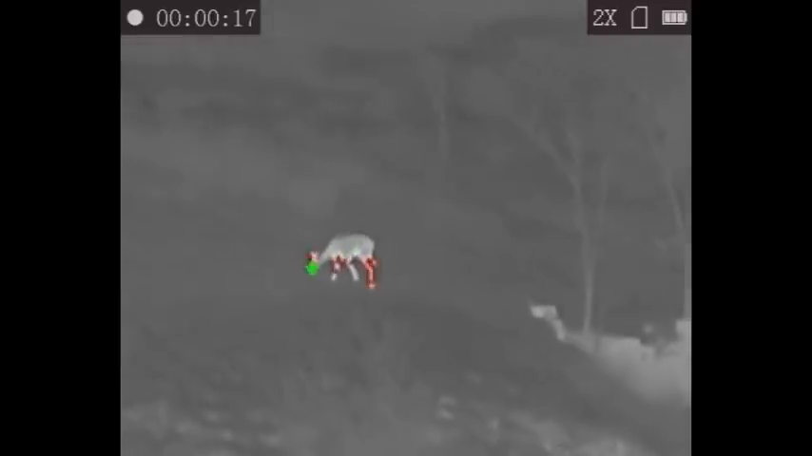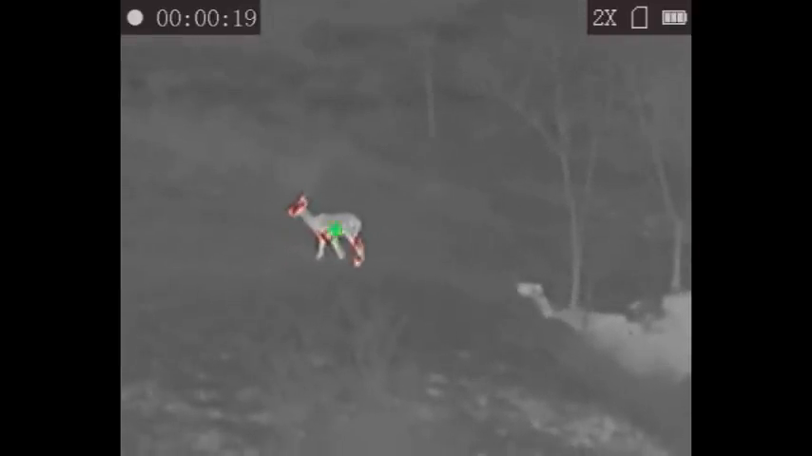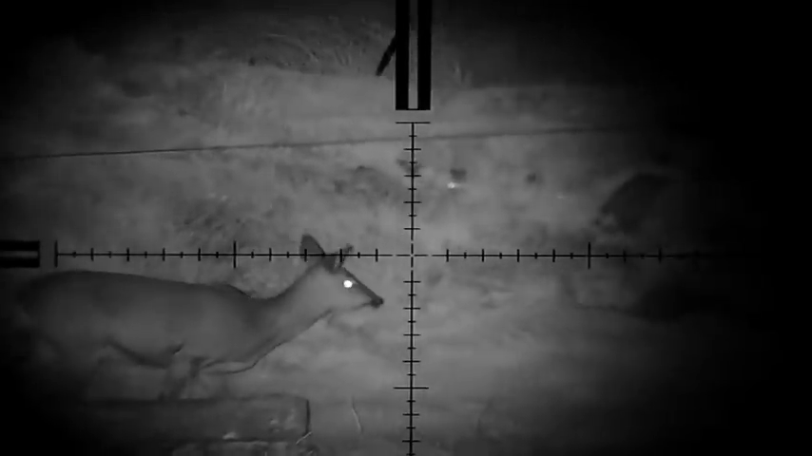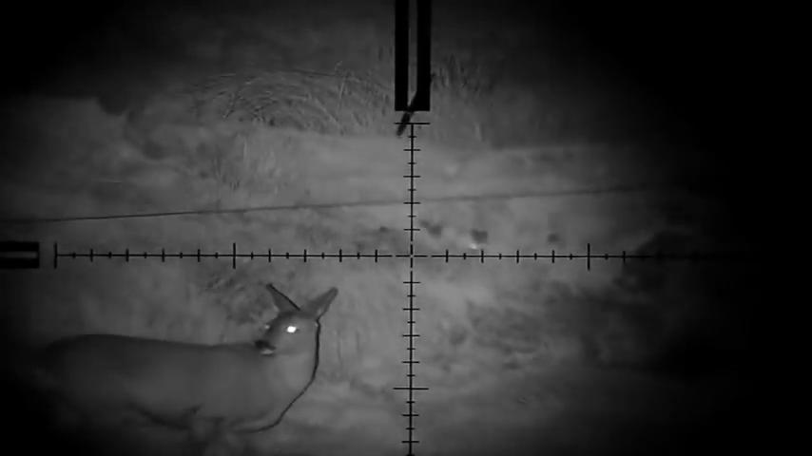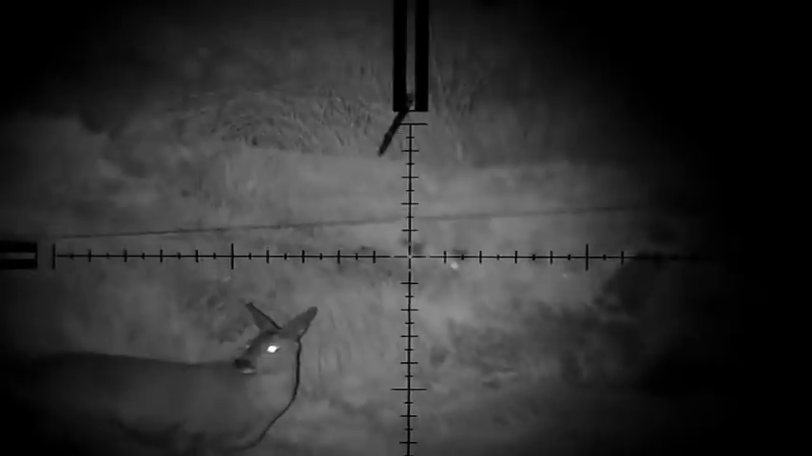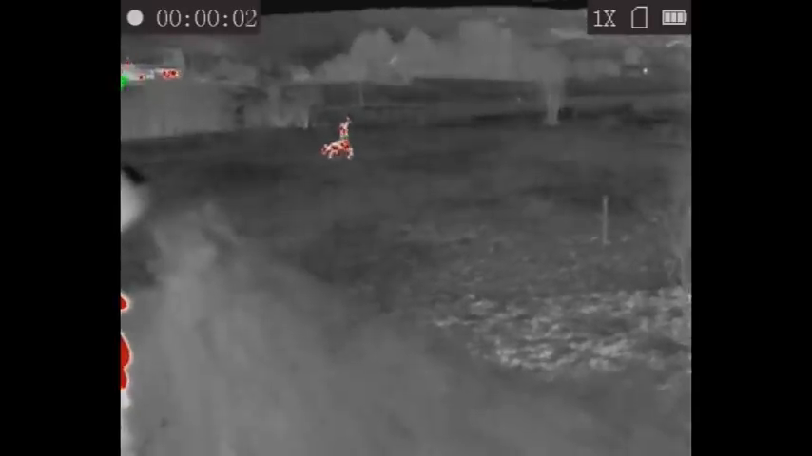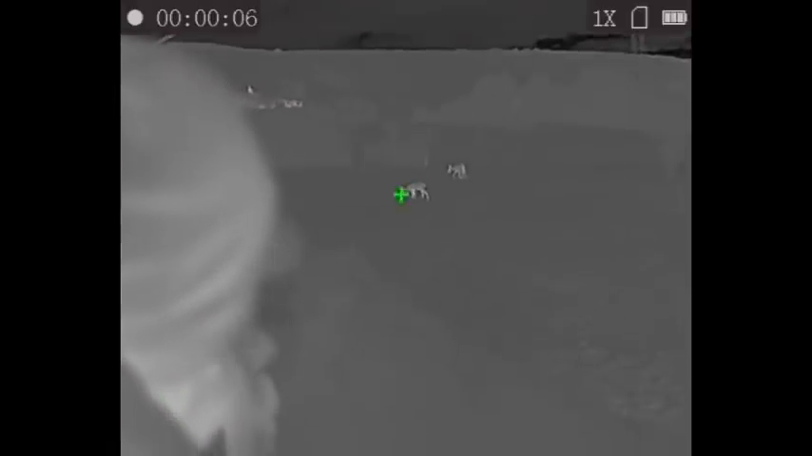We actually got a nice surprise and these two deer appeared just in front of us, just slightly to our left. These deer have come rather close to us. They're only about 50 yards, and they had absolutely no idea we were there. They're slowly moving to our left, and eventually they do disappear.